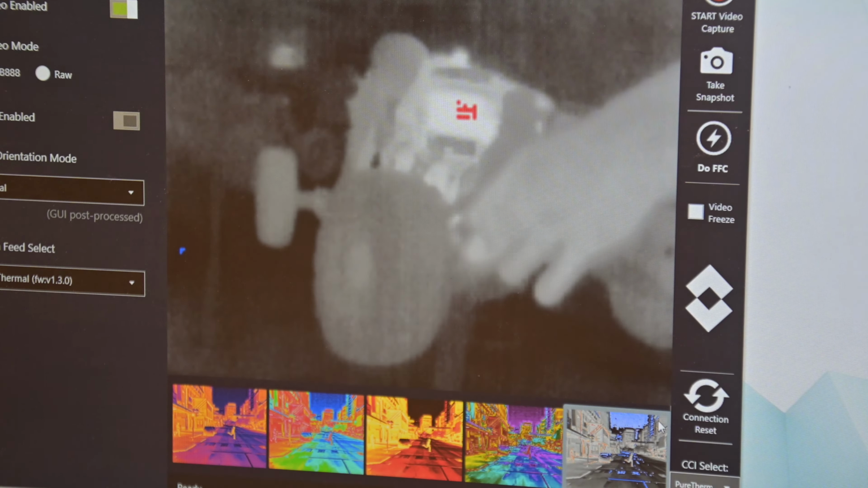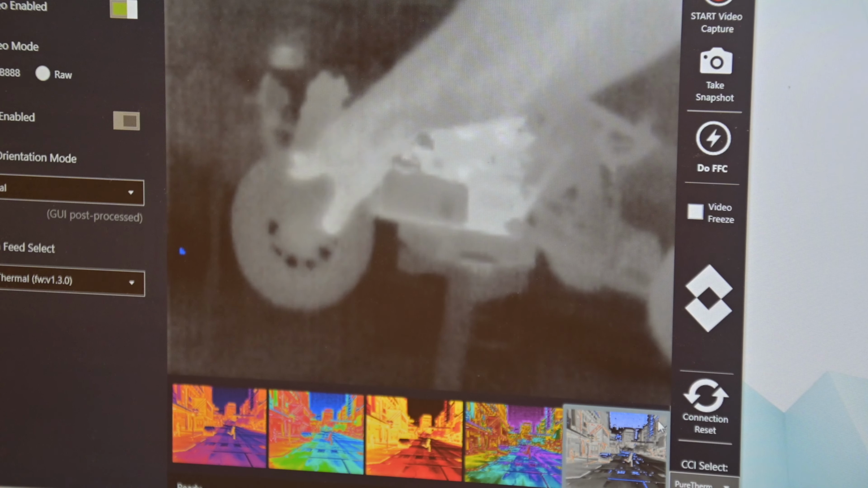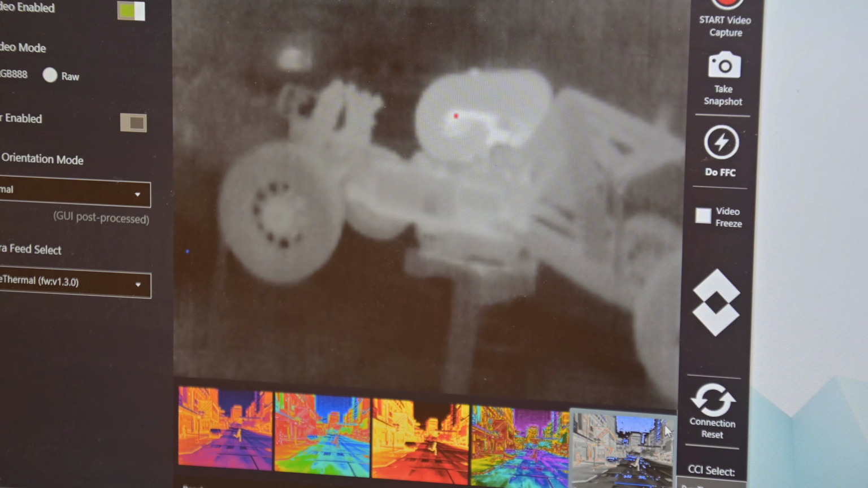You spin the thing back around again. Well, look how quickly that pipe's cooled down relative to the cylinder. The cylinder is still glowing nice and hot in there, and that pipe's cooled right back down.